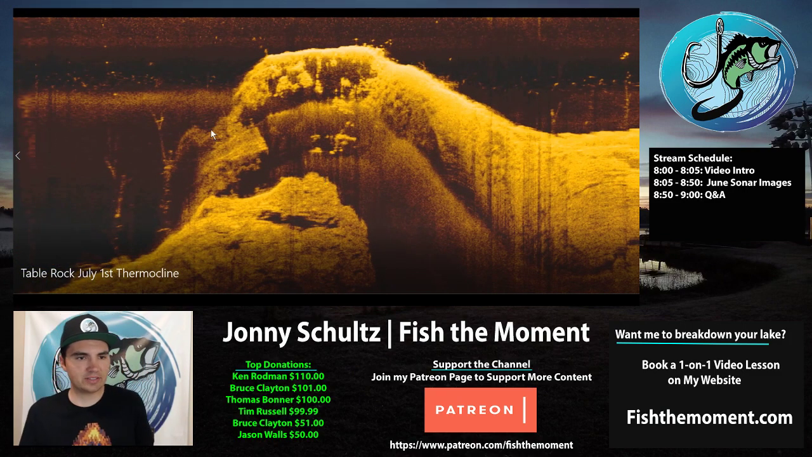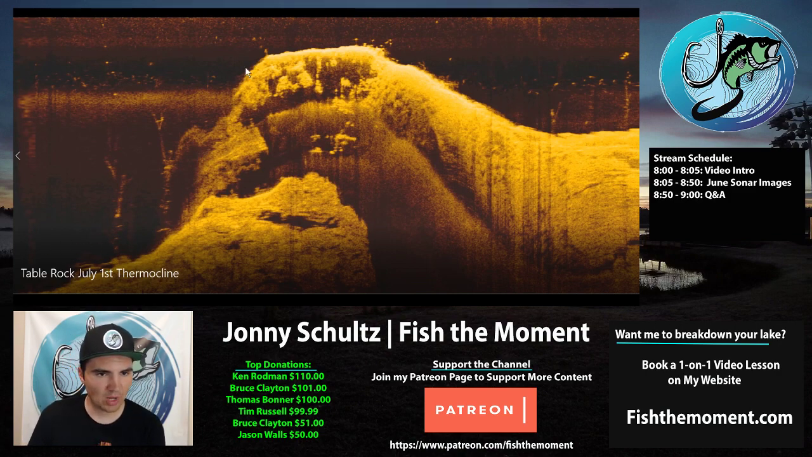And what I was finding is that you can see there's a super steep drop right here, and this is the main river channel right here. And this is a shallow point. It tops out in 10, 12 feet of water. And these fish were literally sitting right there. There's a school of like 12 to 15 bass right there off the top of that point.